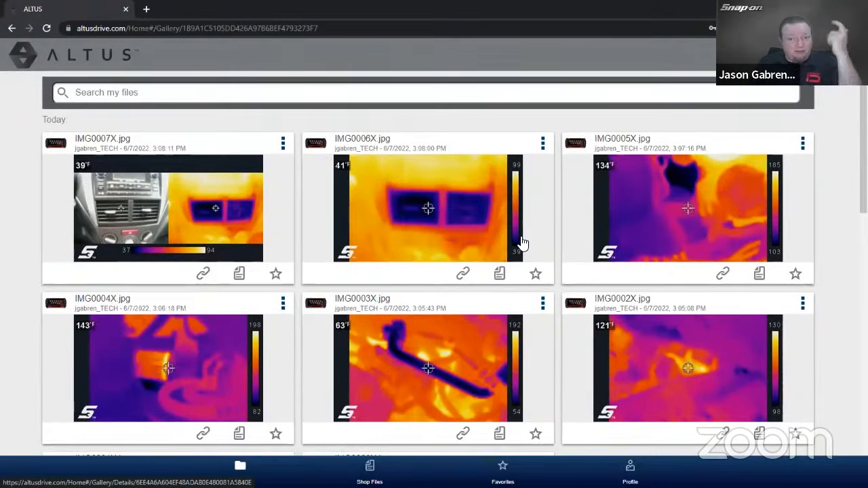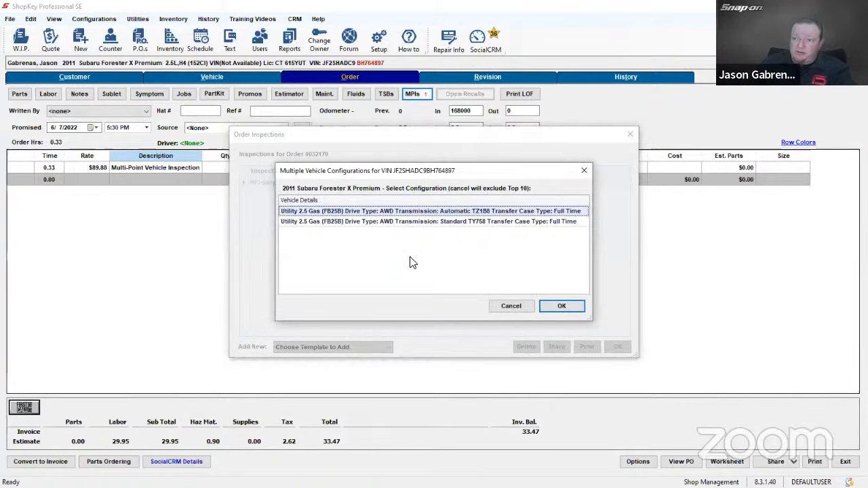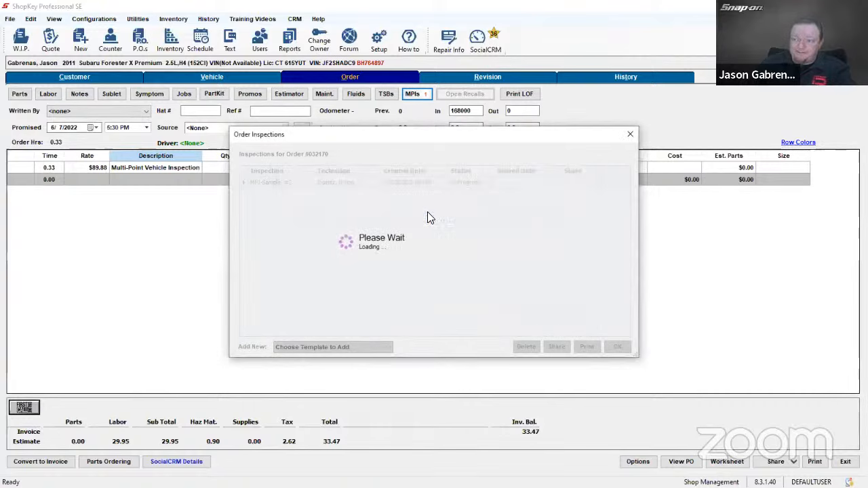We also have in here, I'm going to pull up a repair order. And this one has a digital vehicle inspection on. So you can see we have a multi-point vehicle inspection, $29.95. You can go in here, pull up the multi-point inspections, and it's going to pull it up for me. So that is automatic.